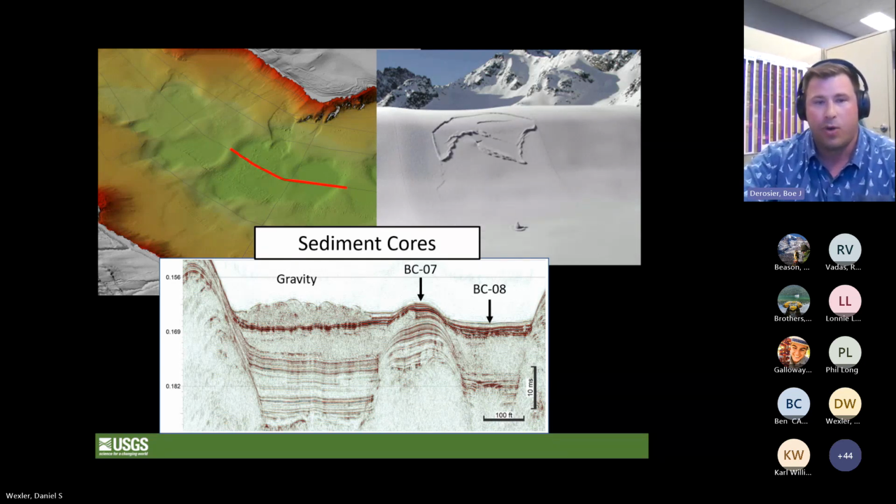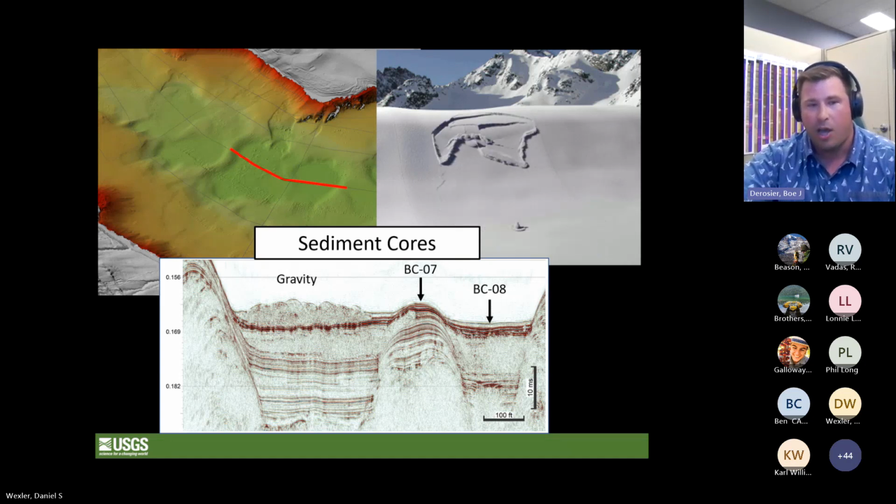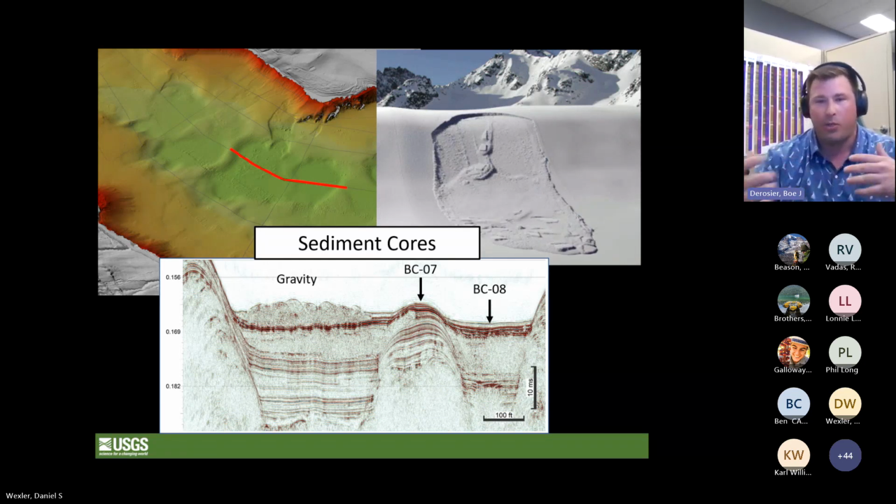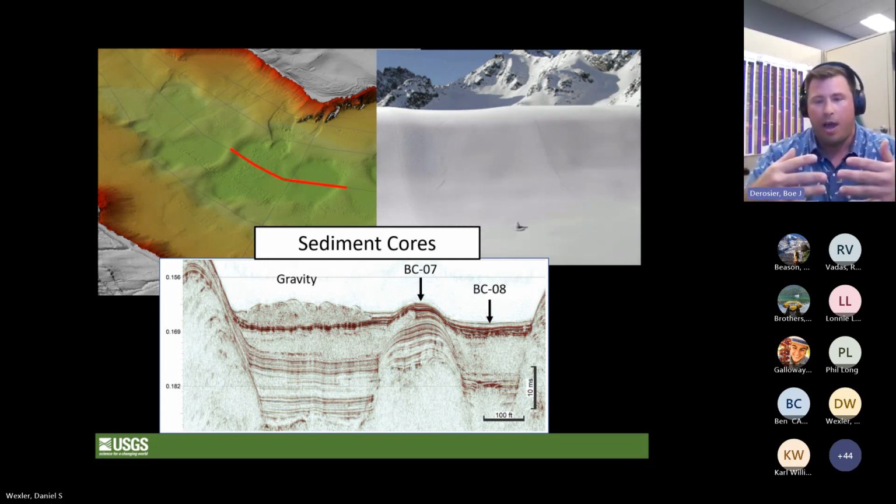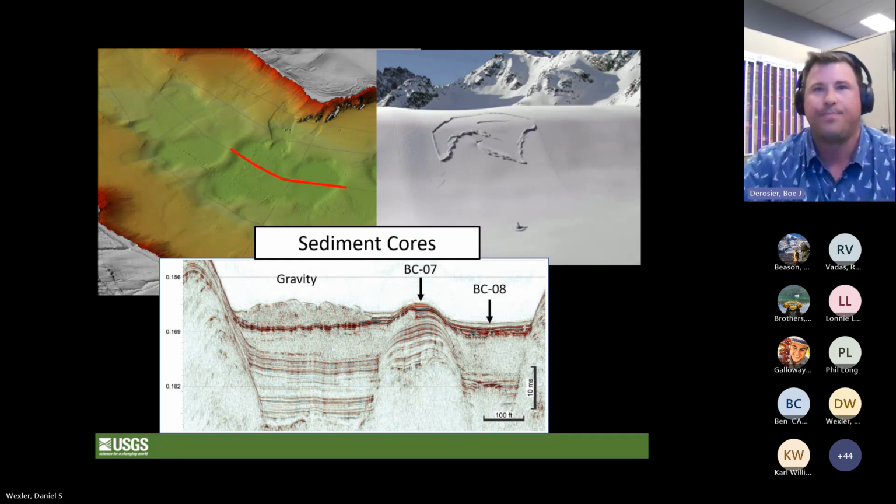In our bottom section right here, we have a seismic profile showing this chaotic upper section of this gravity flow. We can also see some of the background. So we can pull these two different deposits away from each other when we see our fine laminated deposits. These are our backgrounds, and these are usually interrupted by these density deposits.